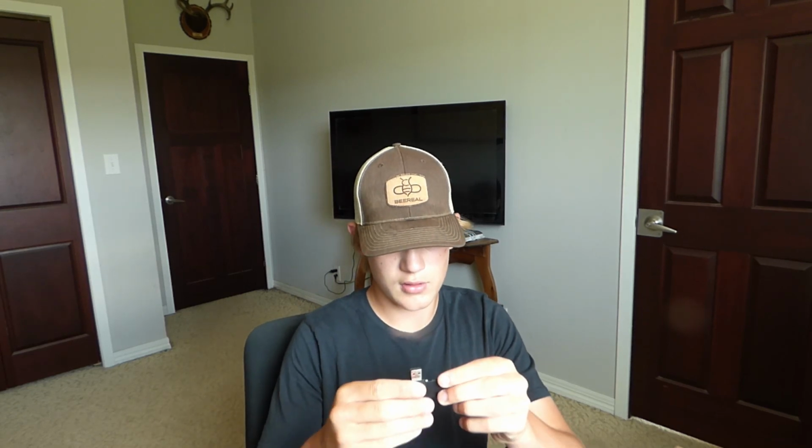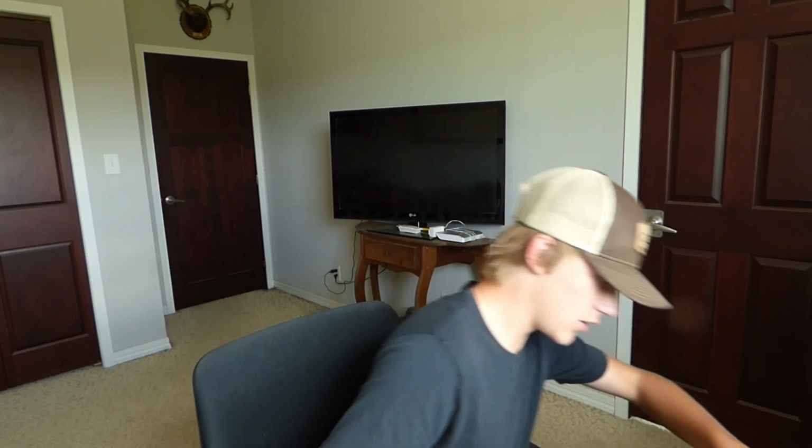Alright, here we go. We're about to plug in the first SD. I have no clue which camera this is, so I guess we'll have to find out when I plug it in. First one's plugged in. First camera is the spot that I said was going to have a big buck when someone's hunting there already.